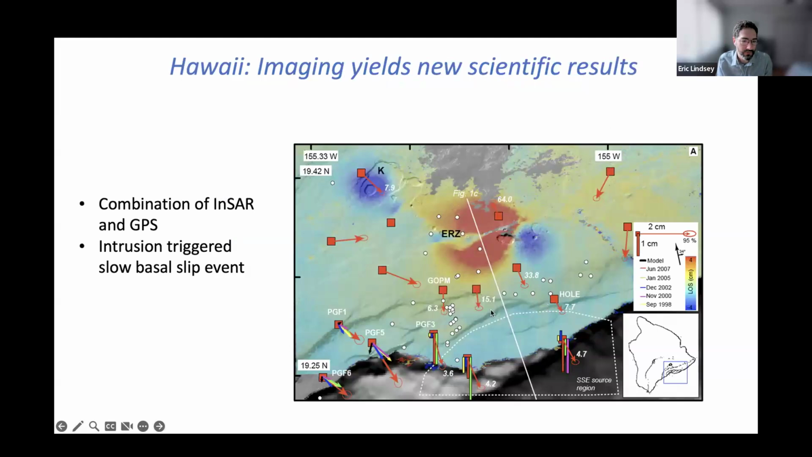So if you combine the InSAR with GPS, then you can see that there might have actually been a slip event. There's a décollement below the base of the volcano. And you can see these large normal faulting scarps out here. So that's a big concern for future tsunamis.